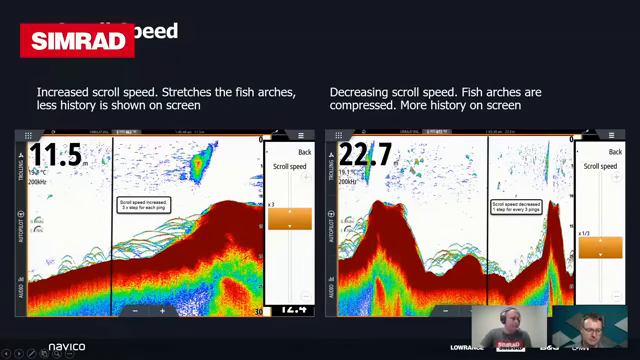If you're moving really quickly, increasing the scroll speed can help stretch out targets and make them perhaps a little bit more obvious to you. Conversely, we've also got a lower scroll speed, which will bunch the targets up and make them a little bit more dense. So on the left-hand side, we've got ×3.